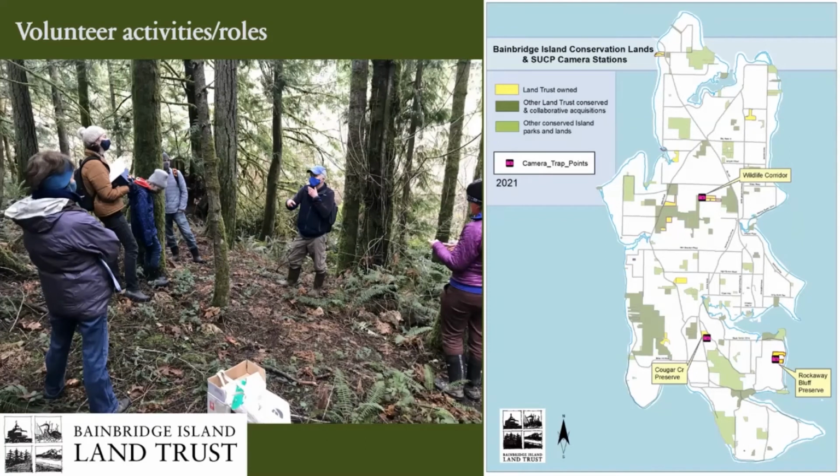And so each team has a team leader and then team members. The team leader is responsible for coordinating and communicating with their team members to organize monthly camera checks and the processing of these SD cards. In turn, helping out with the land trust, collect additional images, and it's a great way to see what some of the wildlife species are that are utilizing each of these properties.